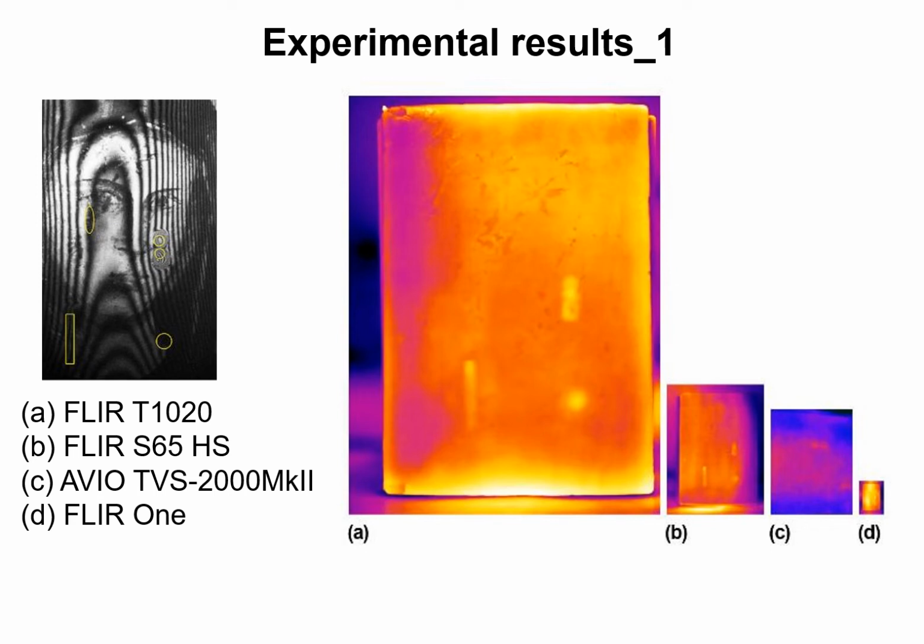Let's start discussing some experimental results. These are the results obtained on the wooden painting by the different thermal cameras. Here, image dimensions are proportional to the resolution of the devices to visually outline the great difference in image resolution. In particular, the resolution of the T1020 is about 10 times larger than that of the S65.